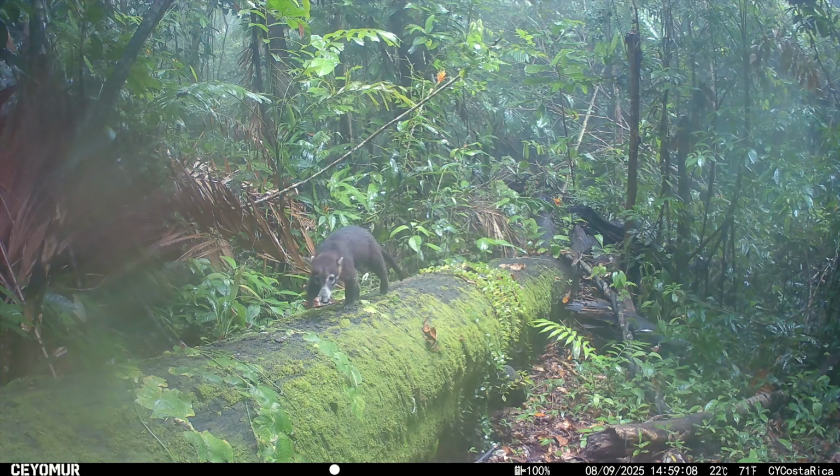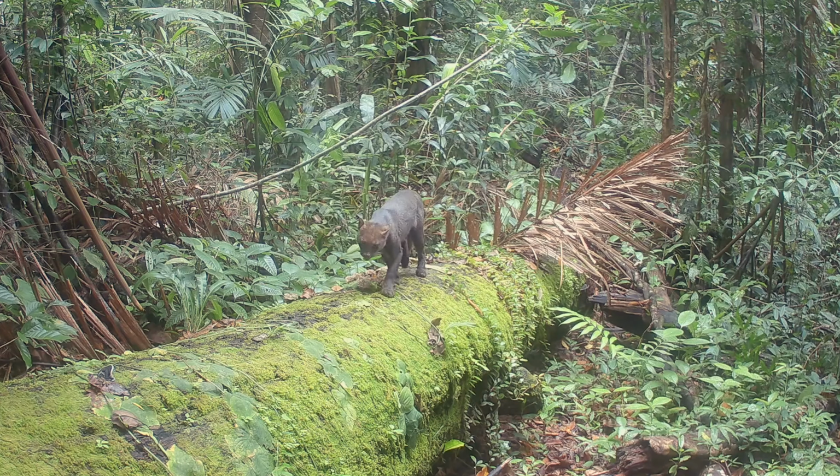You gotta love Coatis. And here's a quick look at a Jaguarundi.